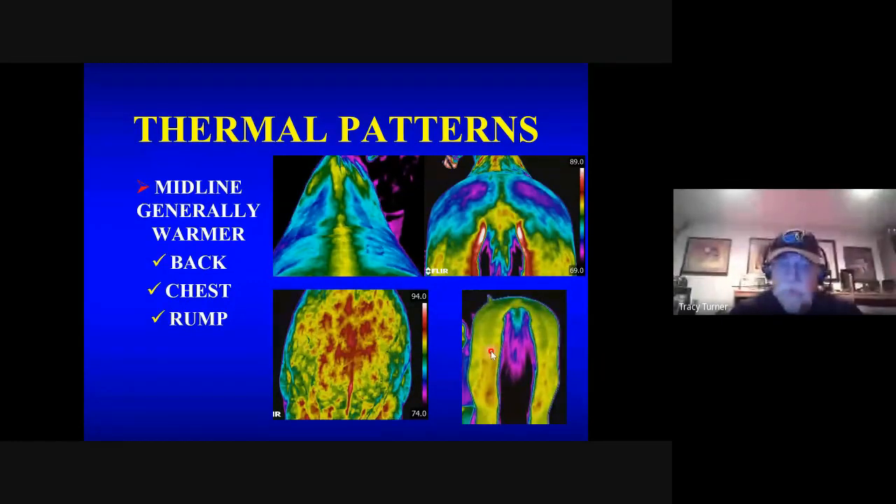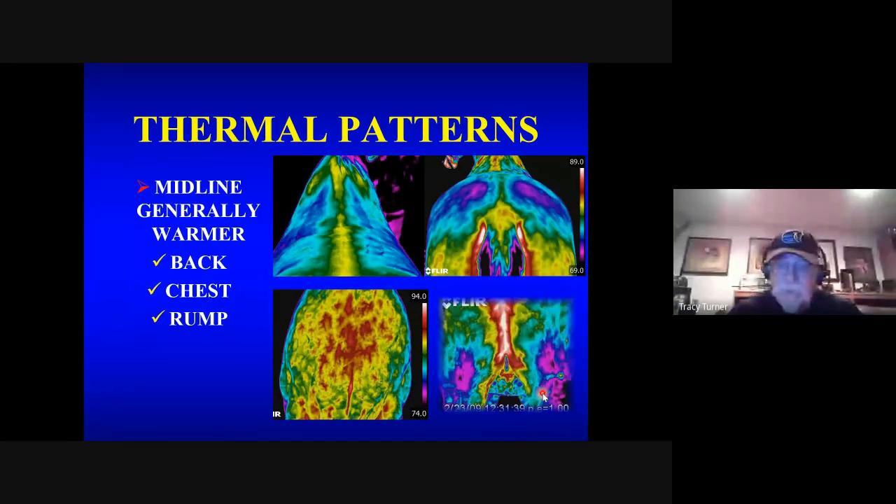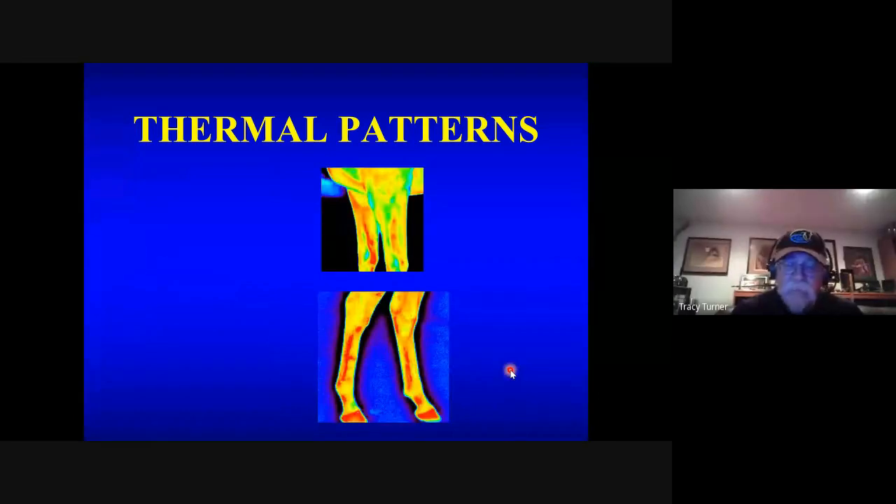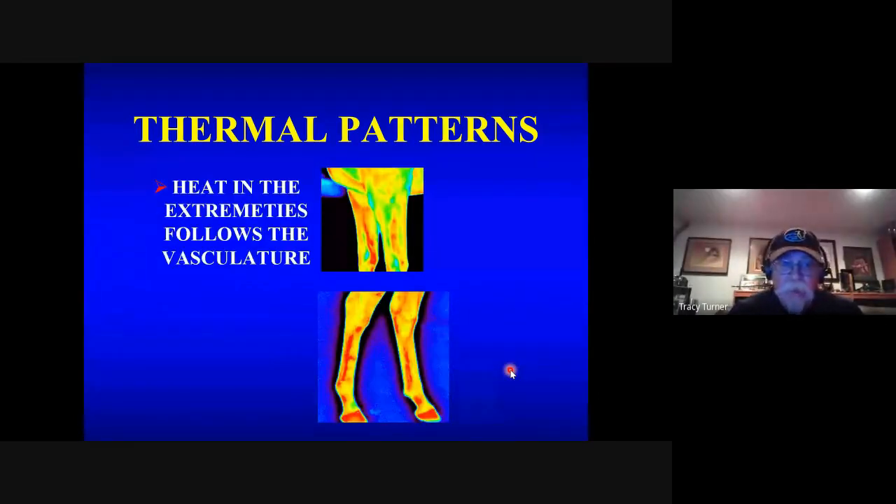And then we look at the horse's rump. You can see there's oftentimes a little heat over the hamstrings, but when you lift the tail up, really between the concavity there is the warmest area, and then you start to get isothermic bands there. So as you start to look at thermography, you always have to think about the physiology of the area, the circulation of the area, and the surface contours of the area, and you can imagine what it should look like.